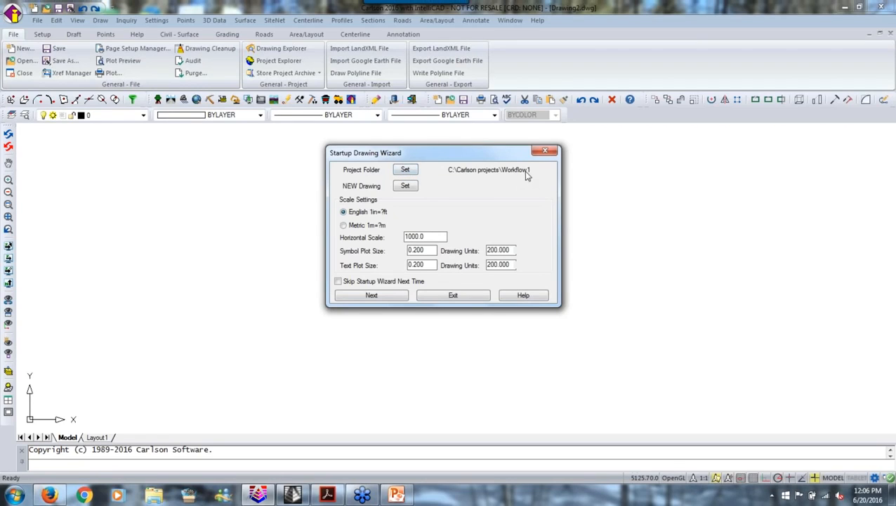I've got a project folder already started. I called it Workflow 1. I'm going to use that folder, so I don't need to make a project, but if I did, I would just say set, and I would make a new project folder. All it does is create a folder and create subfolders. And then the software is all programmed, which I can show you very quickly, so it knows where to put things. It really helps organize stuff. So we're going to work with this project.